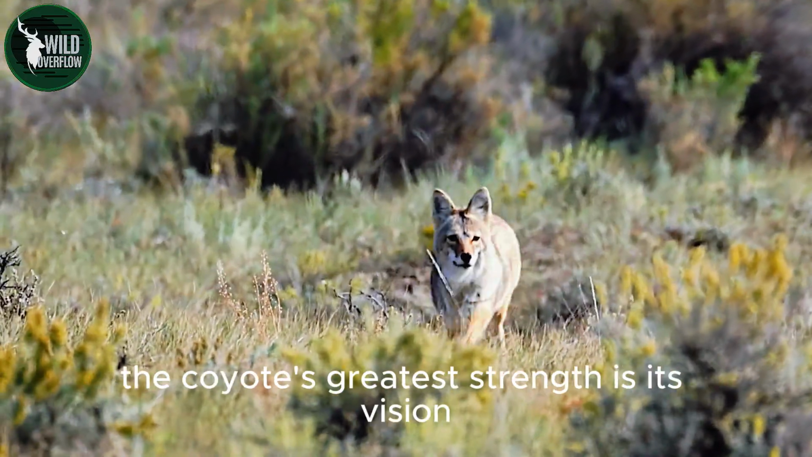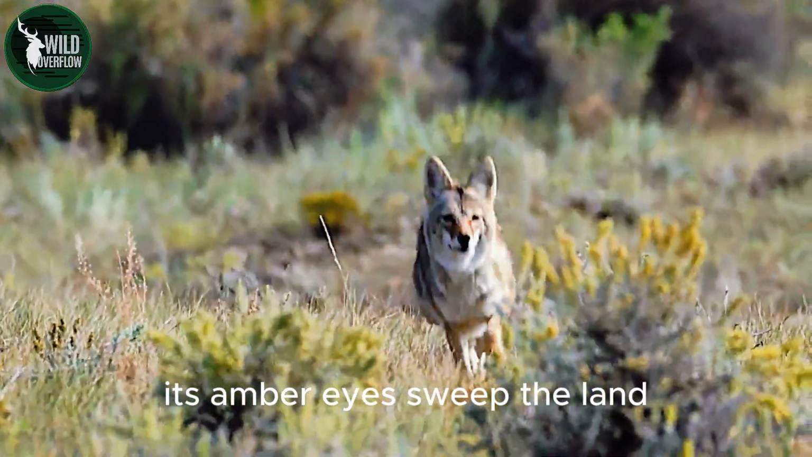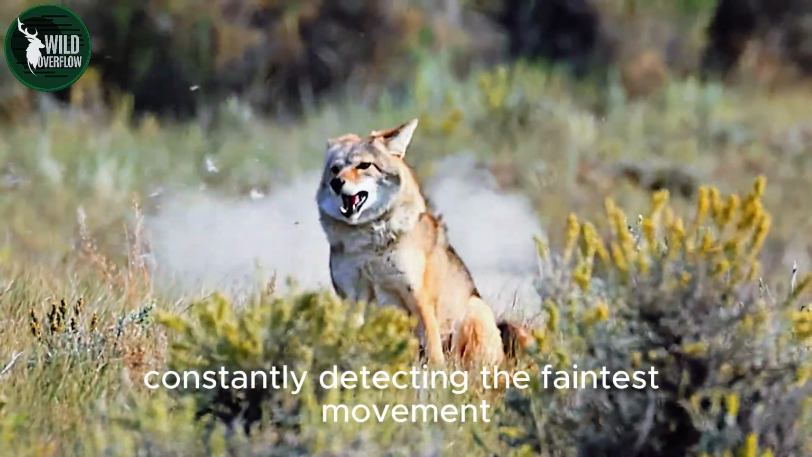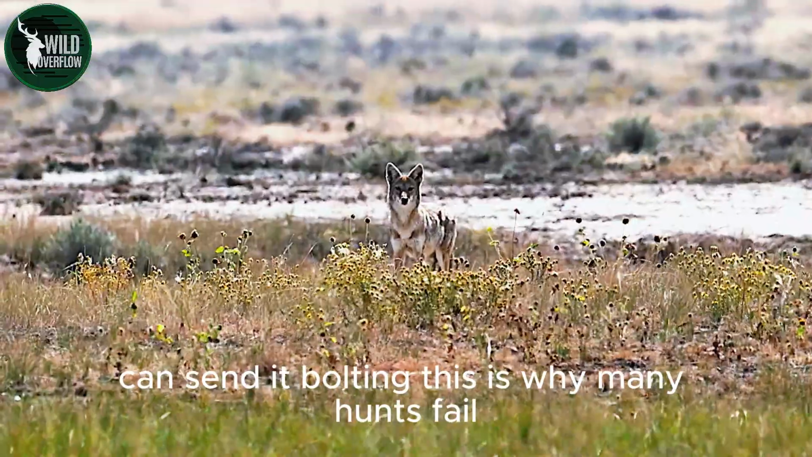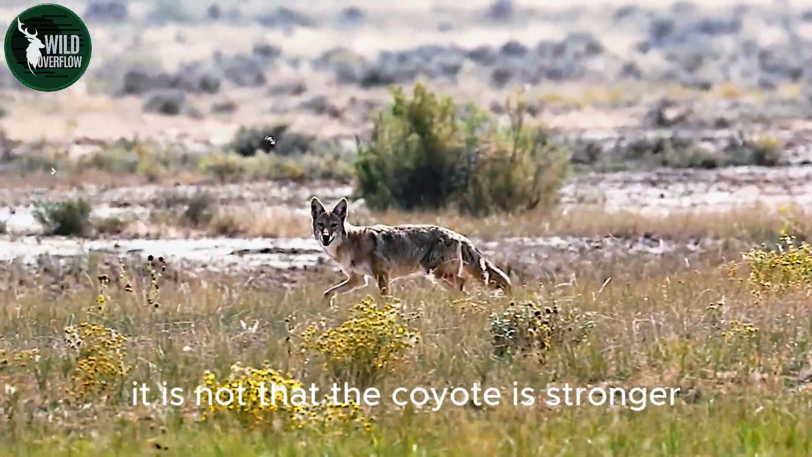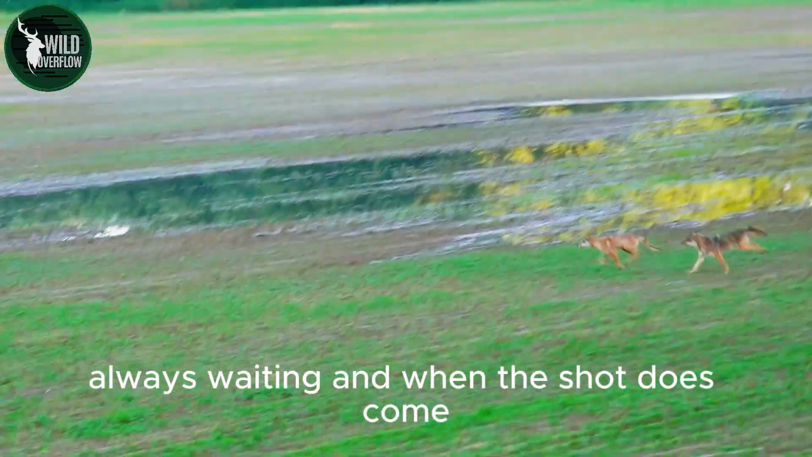In daylight, the coyote's greatest strength is its vision. Its amber eyes sweep the land constantly, detecting the faintest movement. Even the flick of a hand, the glint of sunlight on a rifle can send it bolting. This is why many hunts fail. It is not that the coyote is stronger, but that it is always watching, always waiting.